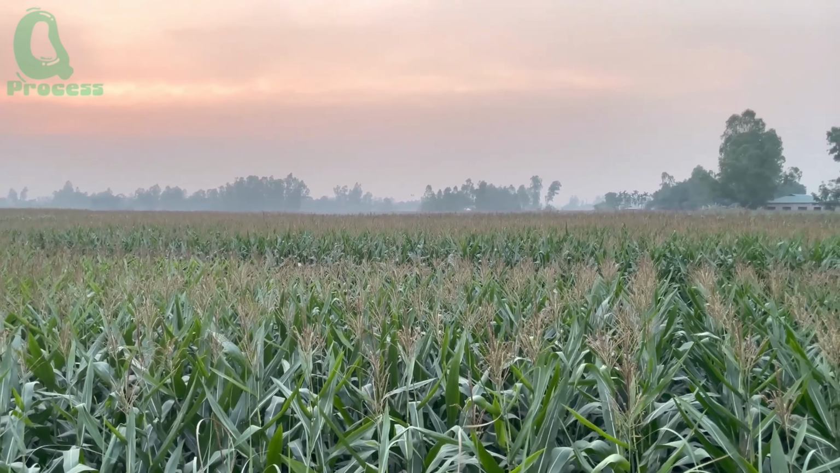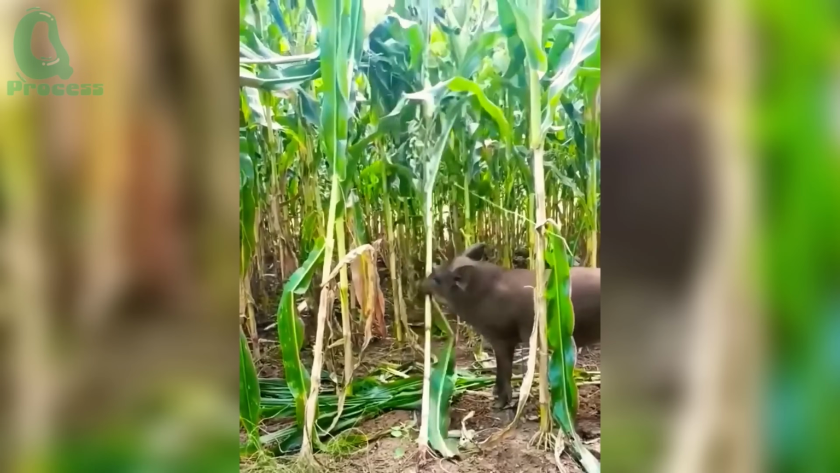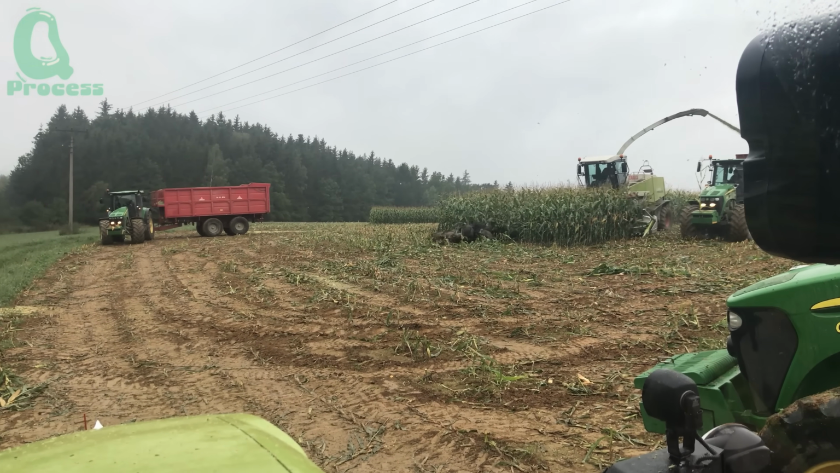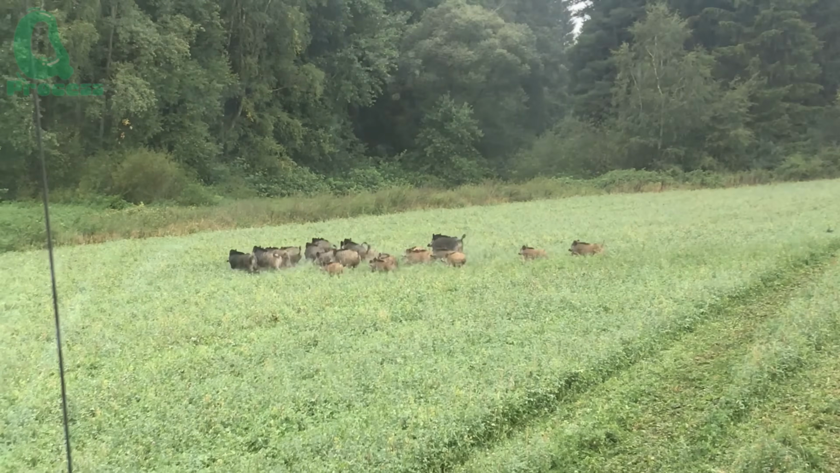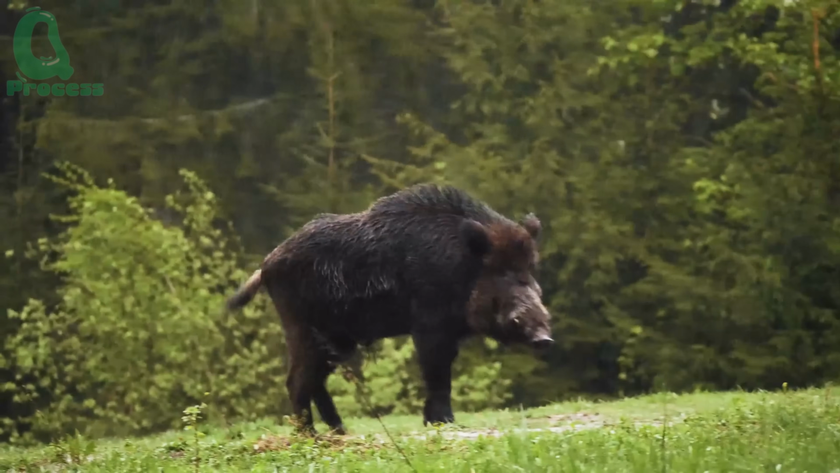When the sun rises, the fields are no longer peaceful. Wild boars, the silent destroyers, no longer wait for the cover of night. They strike in broad daylight now, tearing up cornfields, ripping through vegetable gardens. Even breaking into residential areas in search of food. Worse yet, there have been reports of them attacking livestock, guard dogs, and even forest hikers. A charge from a full-grown boar can break an adult's bones.